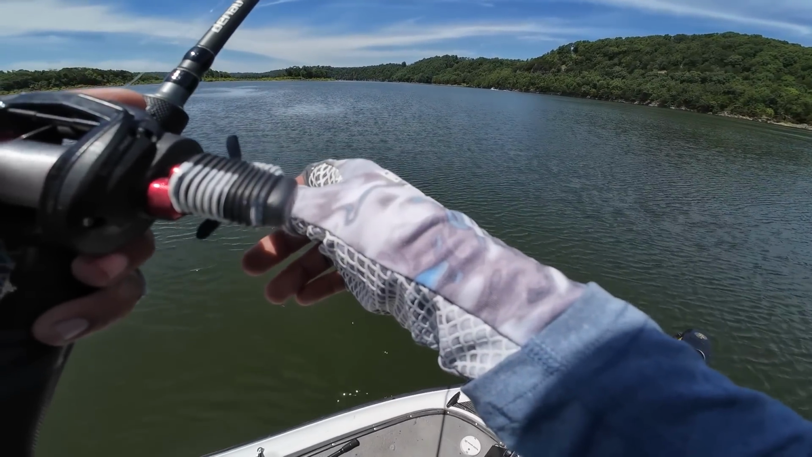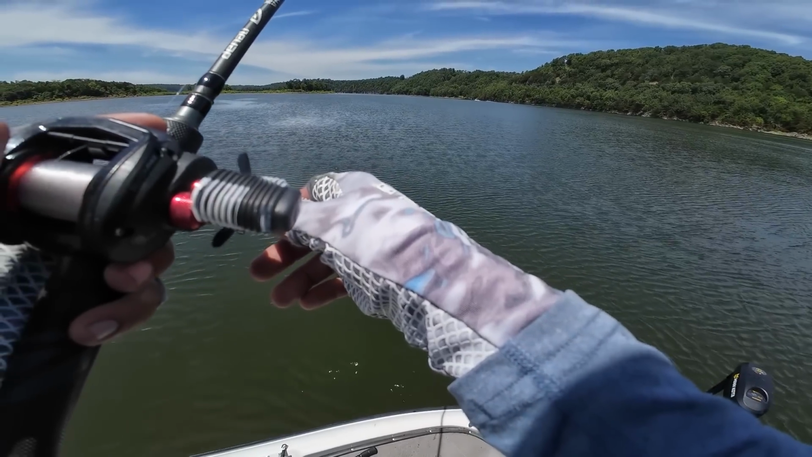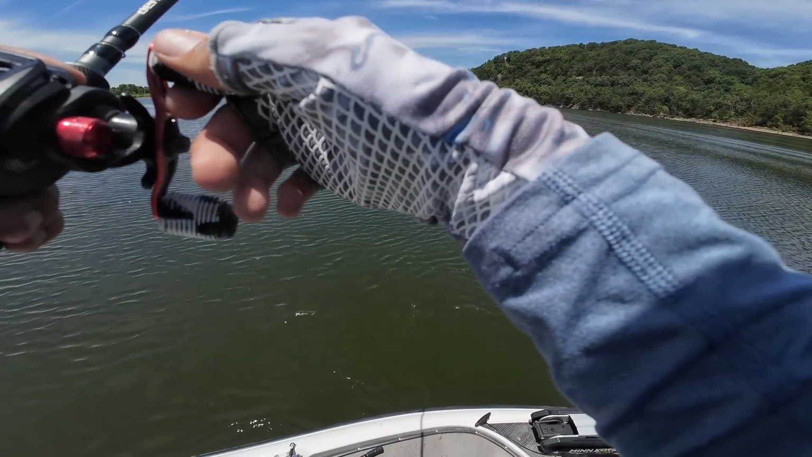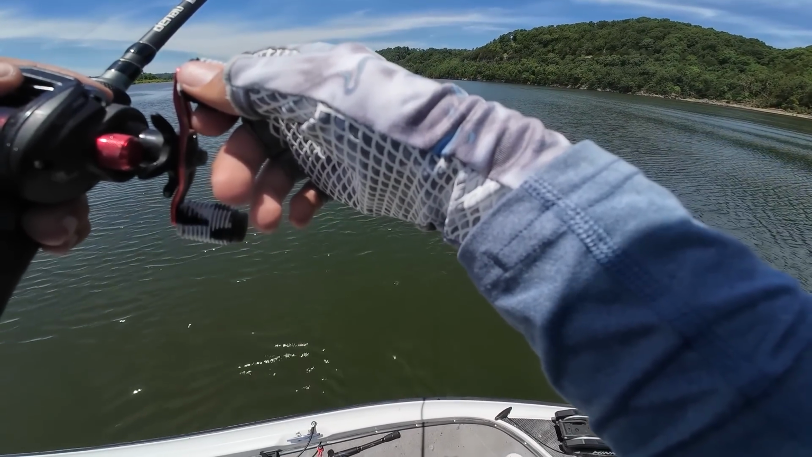So I'm going to do a little bit of both, but that's the first really good keeper we've actually had on this deal. And there's obviously a lot of fish here, so it's good to know that that's a possible technique to get these fish to react and commit.